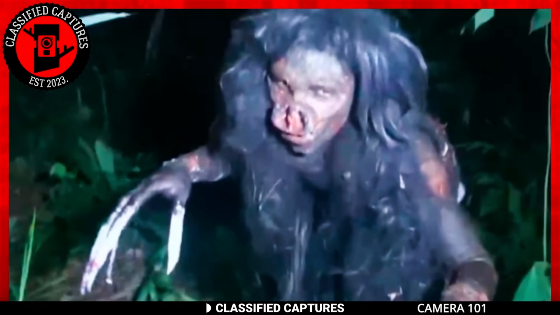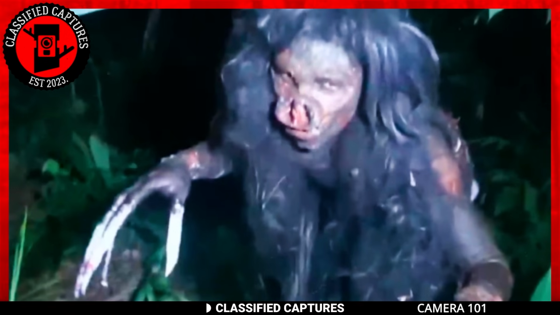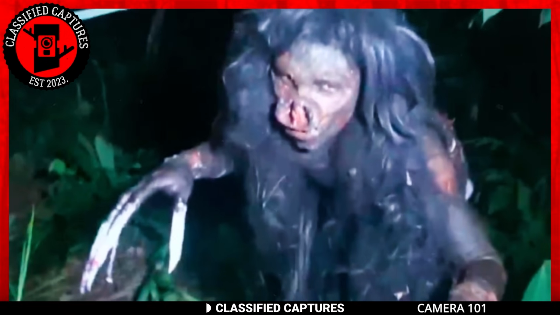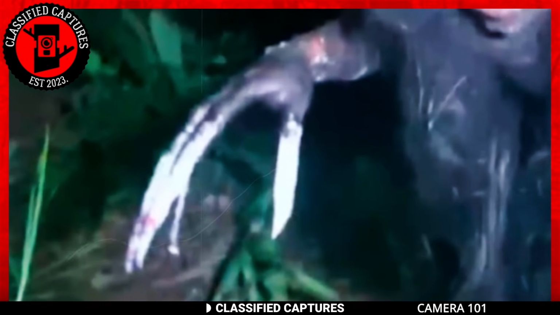Oh boy, hold on to your hats because we've got a seriously eerie sighting captured on a trail cam. Prepare yourselves, folks, because this creature is a real head-turner. Now, take a good look at this image. What on earth is that? It's an ugly creature, no doubt about it. Those claws, yikes! They resemble something straight out of Edward Scissorhands, but that's just the beginning, my friends.